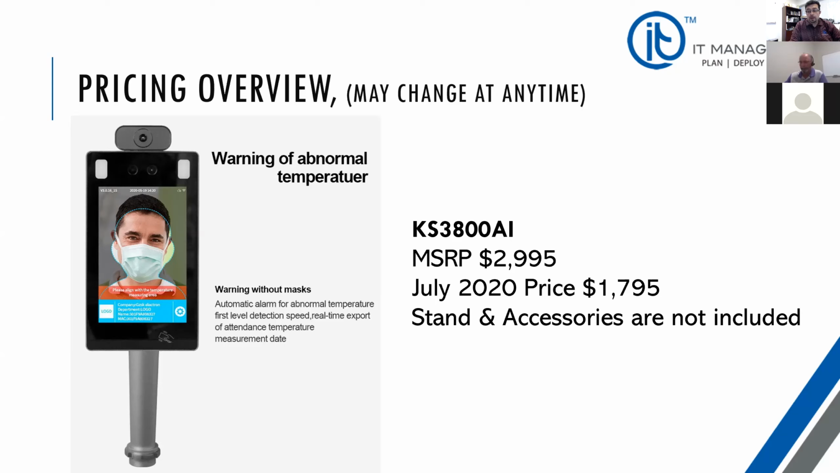So we are working on pricing on accessories. For example, a stand that I had over here with the hand sanitizer, which is an electronic hand sanitizer, is about $230 if I'm not mistaken. The desktop mount is about $80. So we will provide you more specific pricing on the accessories. However, the device itself is about $1,800.